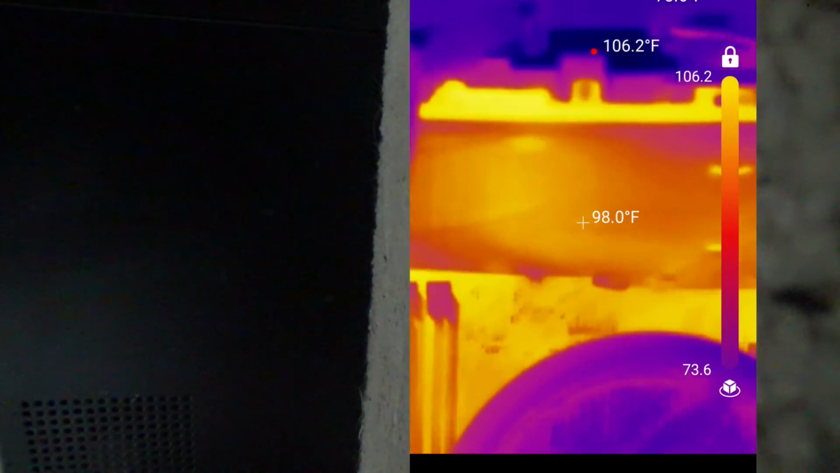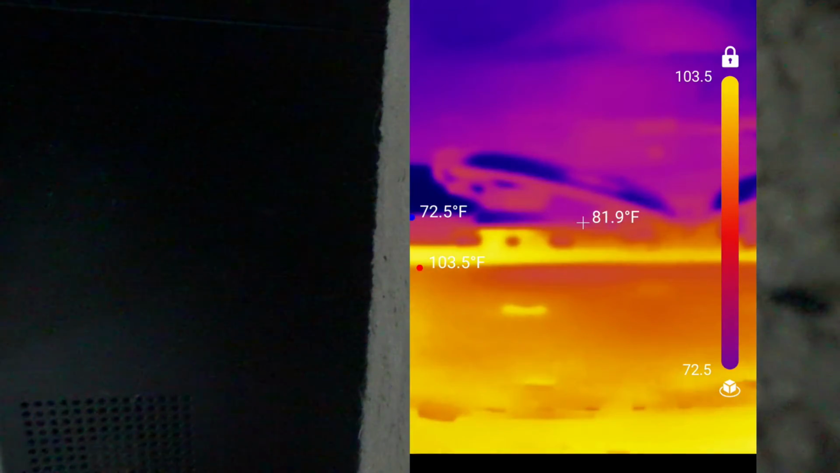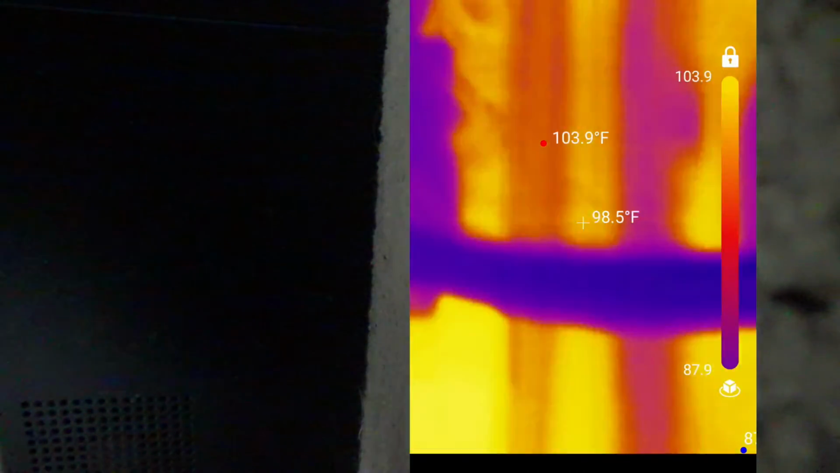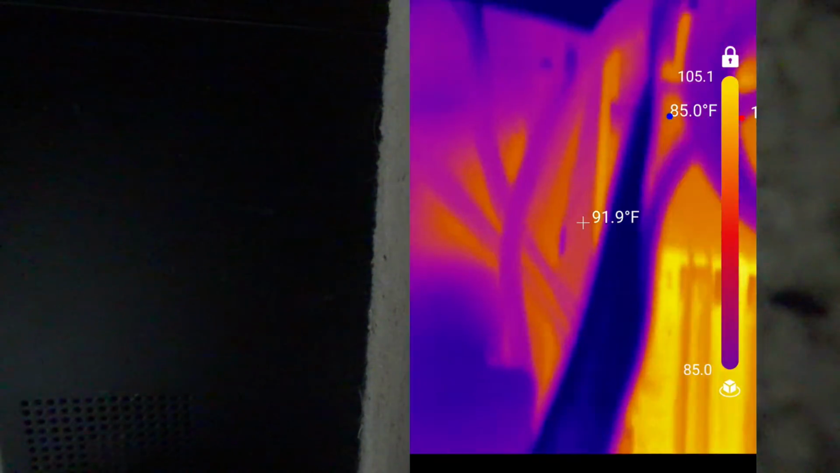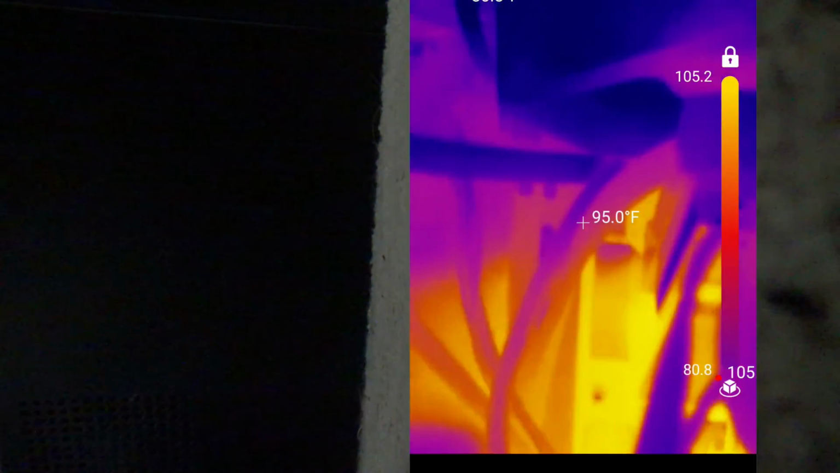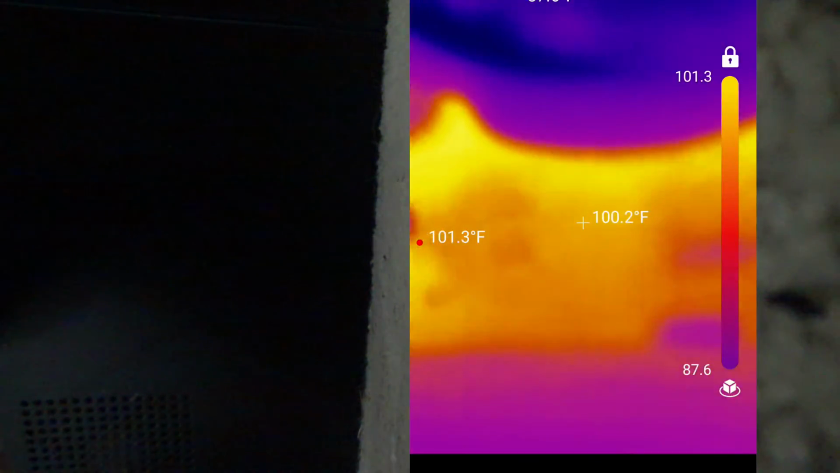And once I find an area, I'm going to focus on it. Got wires and everything in the way, so I'm trying to find a... I'll flip the camera around.